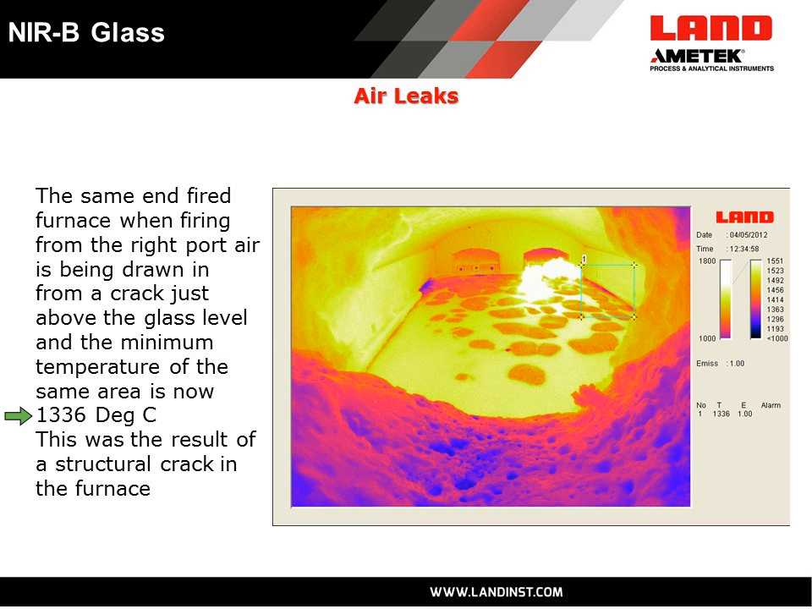And in this particular case, they found that when they were firing from this side and exhausting from this side, they were pulling a slightly negative pressure at this side, and there was a structural crack within the tank that was pulling in colder air. And they didn't realize that they had that structural crack there, and they were able to detect it, to understand it, and to do an early repair on it before it became a more serious issue.